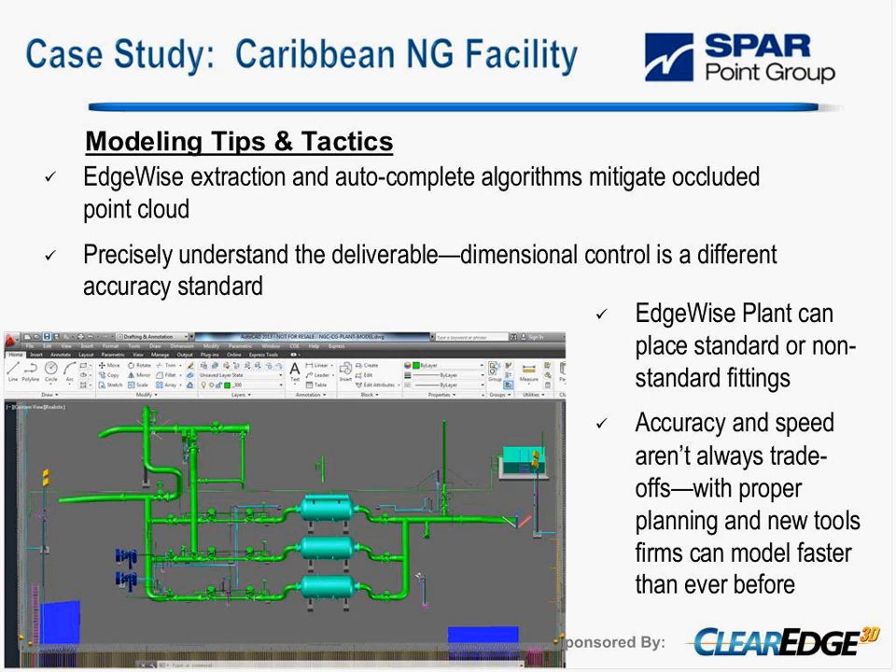When it is just a 3D model for materials or for sizing in the field to work with, that is not such a big issue. So we can deal with the tape and the rough-fit piping and the bent piping and all of that stuff. The thing about EdgeWise Plant is you can put in a lot of non-standard fittings, so it greatly improves and enhances your productivity in terms of the older plant.